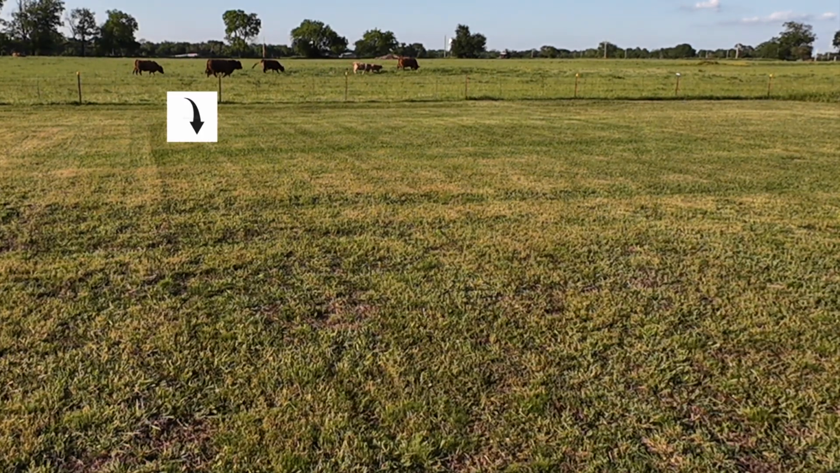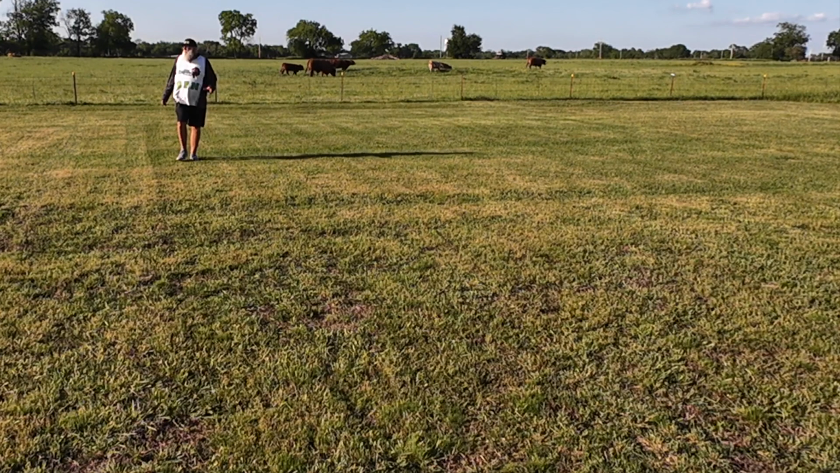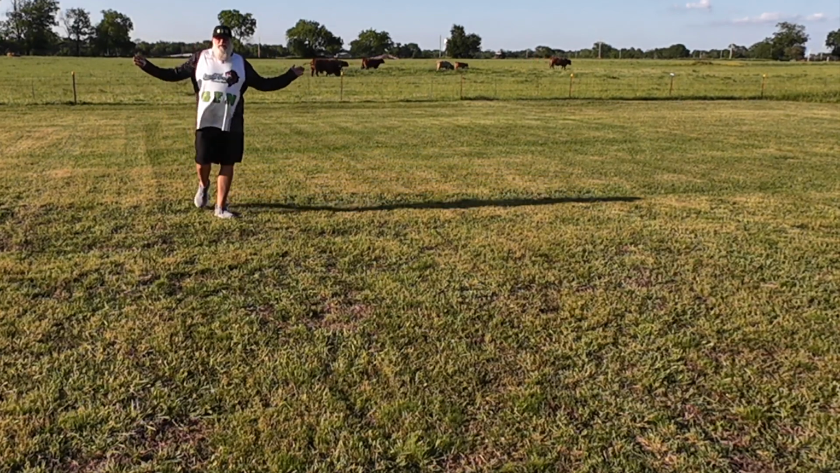All right, I'm gonna be out probably about, I'm gonna say 60 foot. I think that's gonna be perfect because I run my LiveScope at a 60 foot distance.